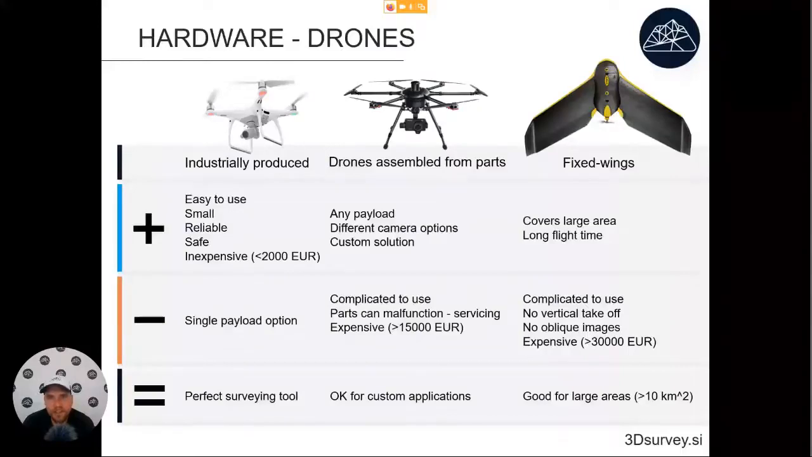In the beginning, this one was the only one that was available. Around 2013, 2014, even we were creating this kind of drones. During that phase, we learned a lot about drone technology. We were buying parts from China, putting them together, testing them, and we really learned a lot.